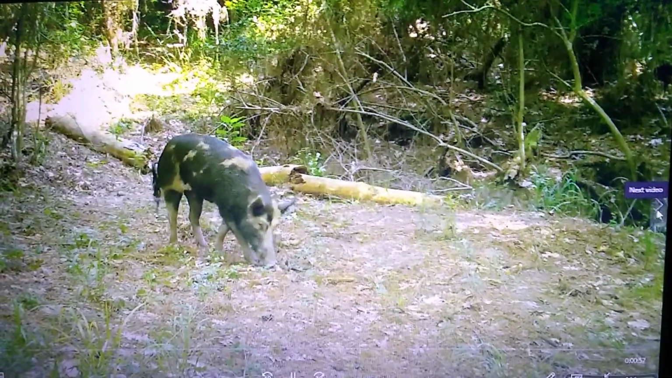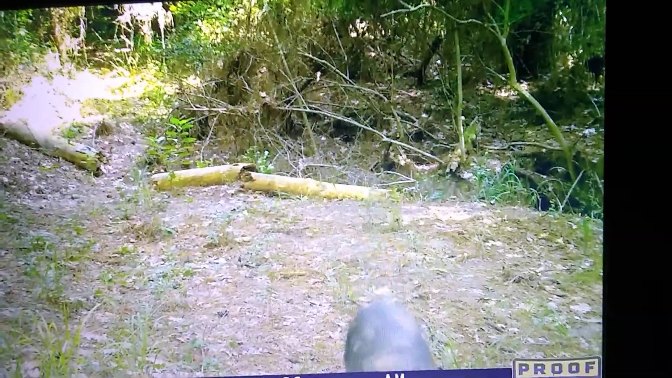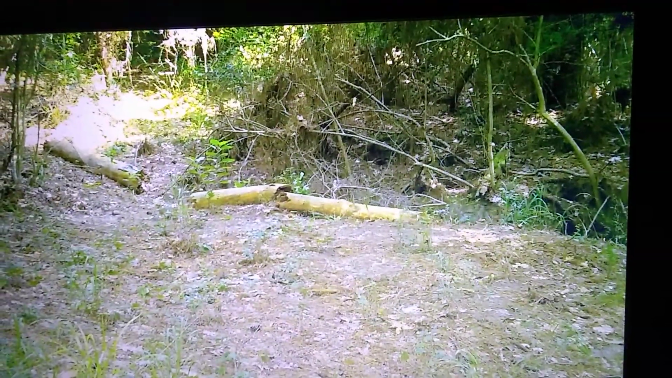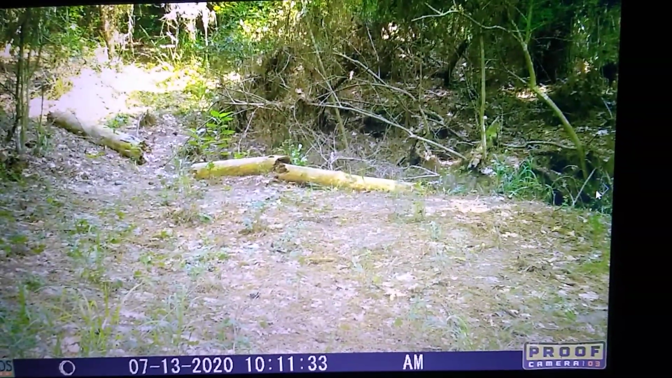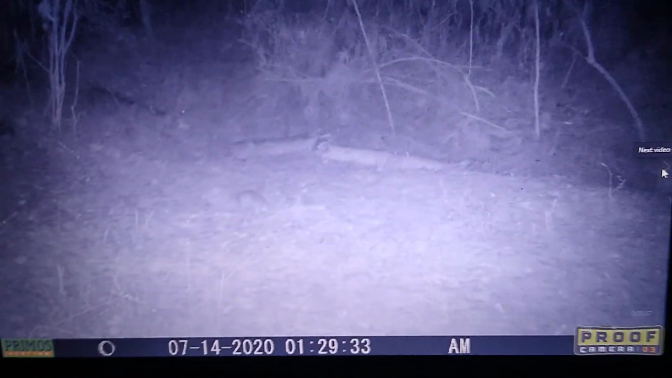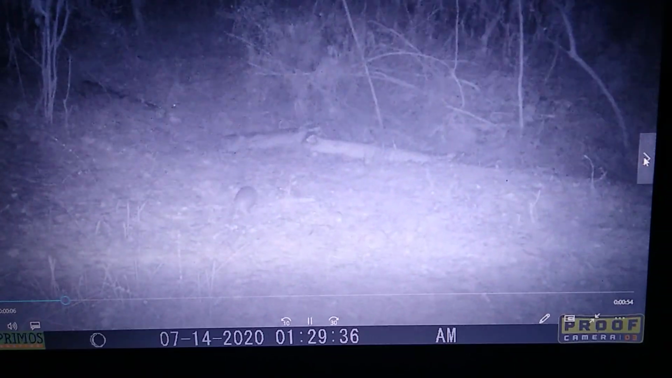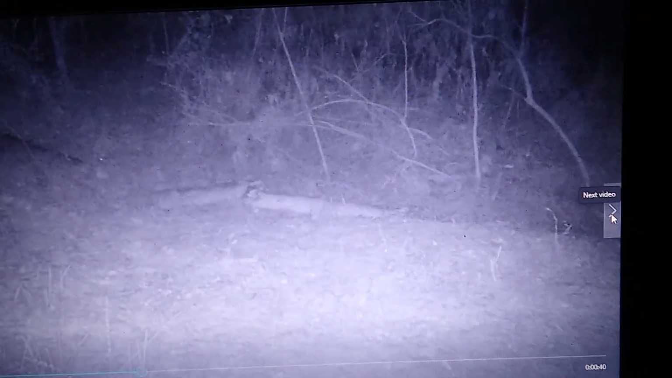Look at that tush hog. Big old boar. He's a tank. That's a 275, if he's an ounce. He may do 280. Armadillo again. There's a glow. There's a glow right there. Something. That must be a frog or something, right next to that log. There goes the armadillo.